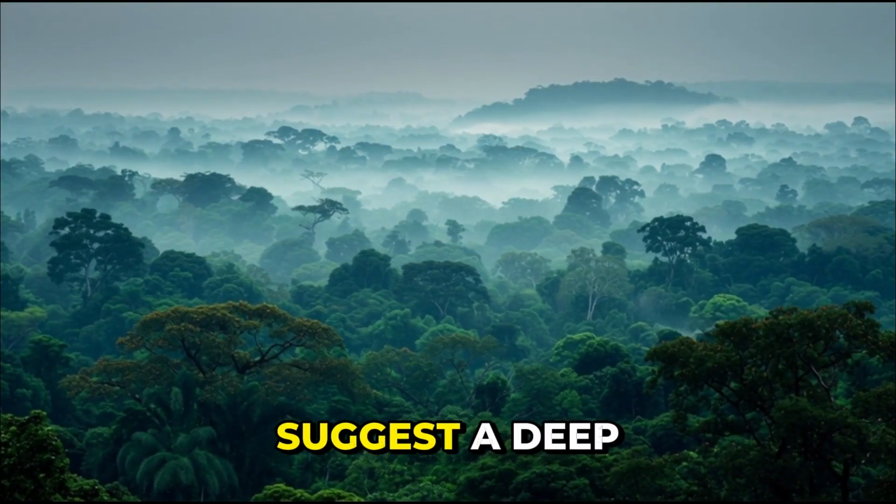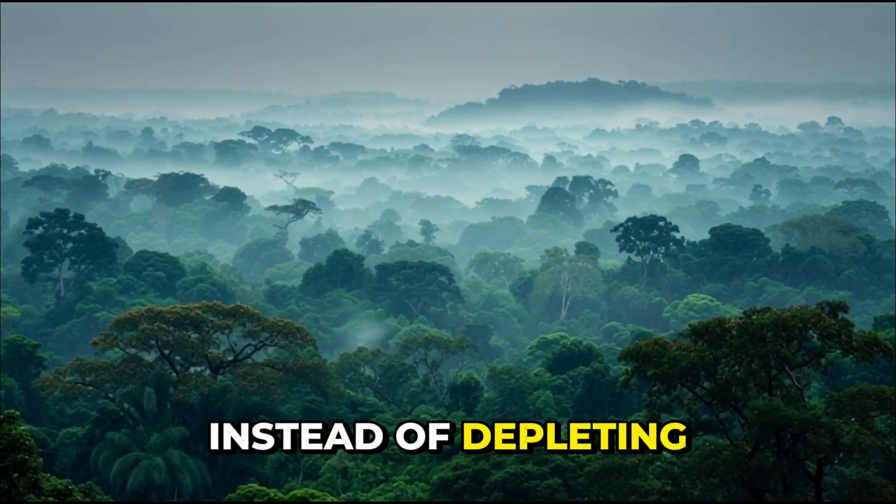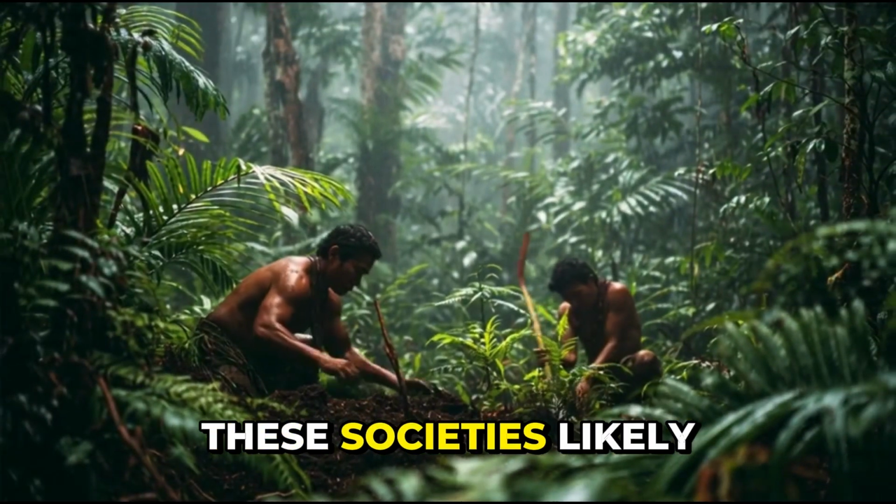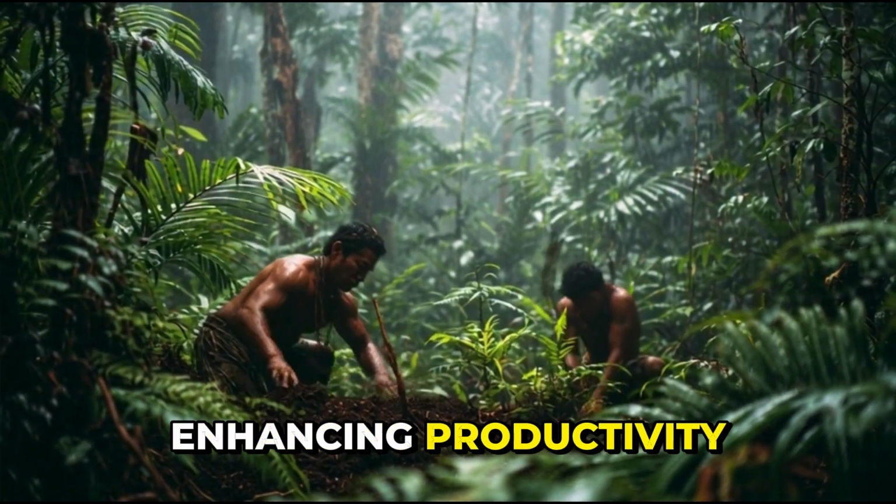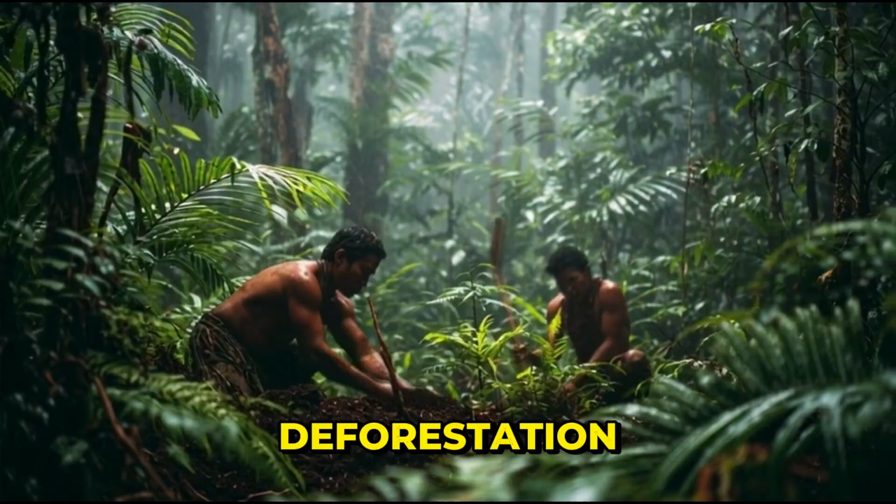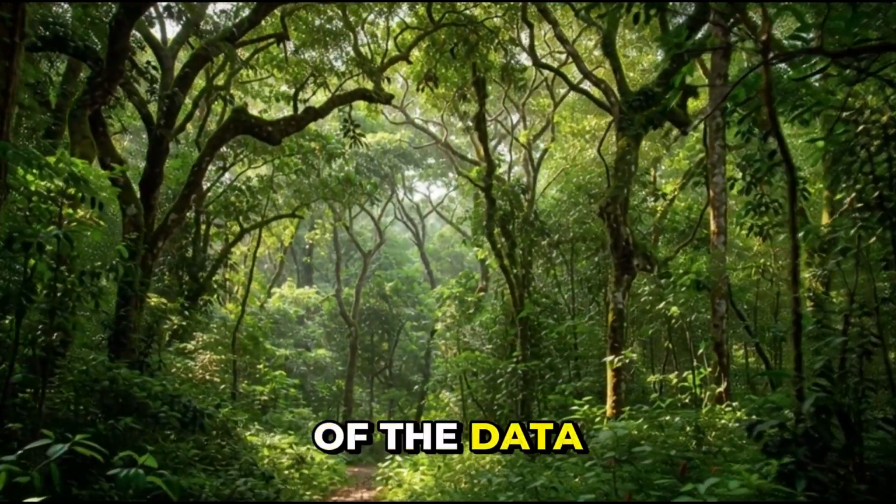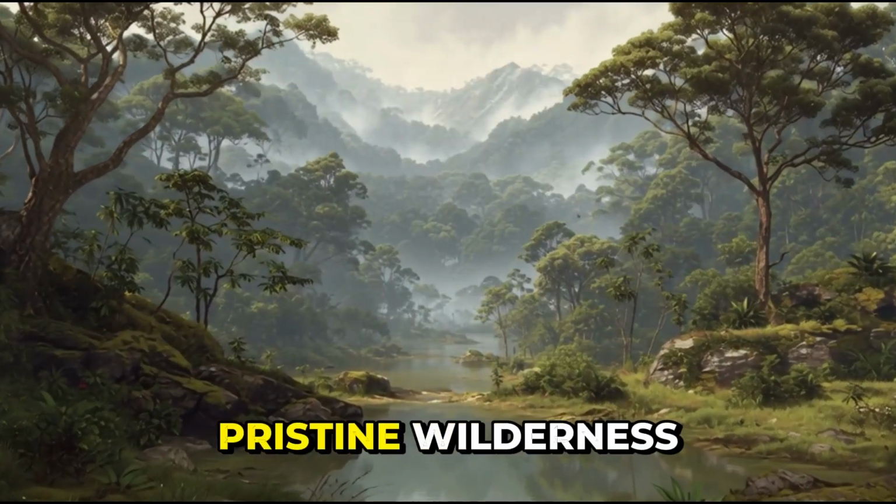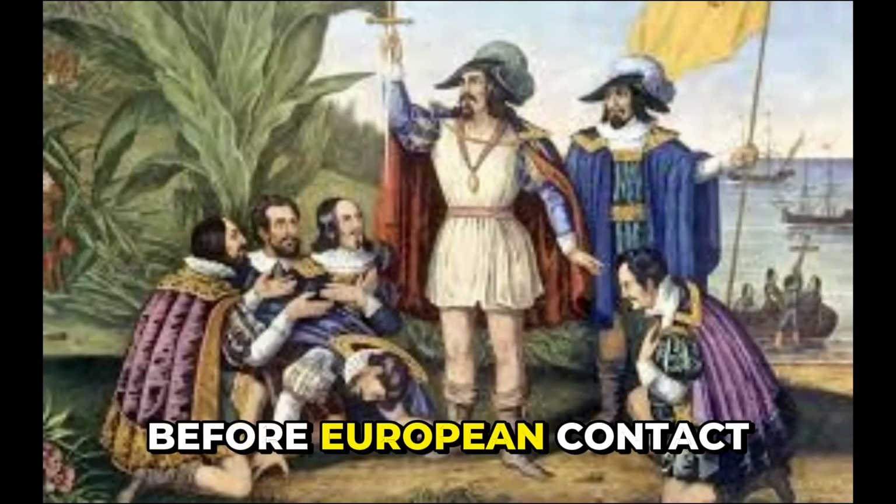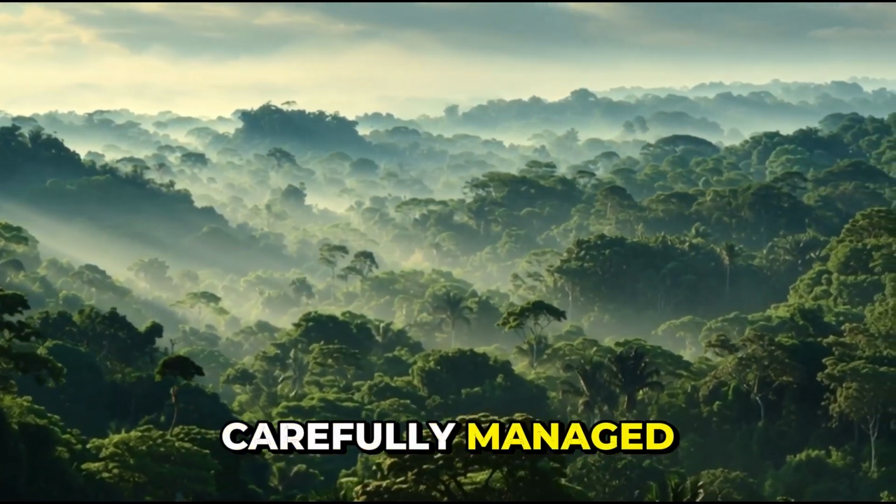These features suggest a deep understanding of local ecology. Instead of depleting the environment, these societies likely modified it in sustainable ways, enhancing productivity without large-scale deforestation. According to publicly available interpretations of the data, this challenges the long-held idea that the Amazon was a pristine wilderness before European contact. Not untouched, but carefully managed.